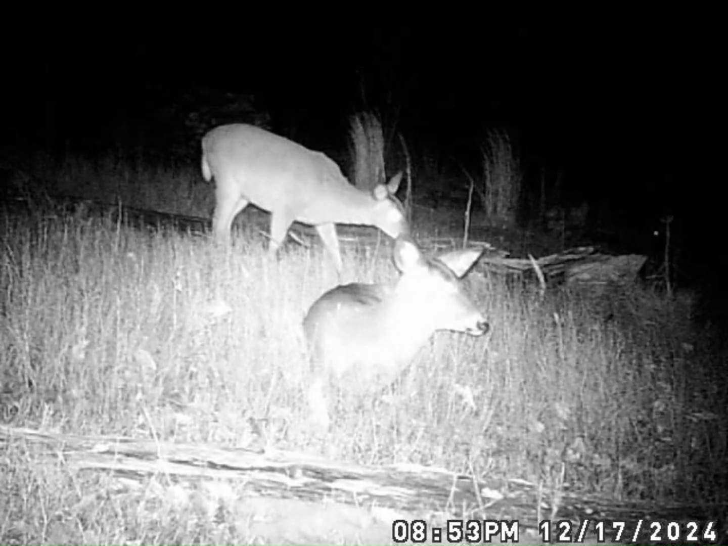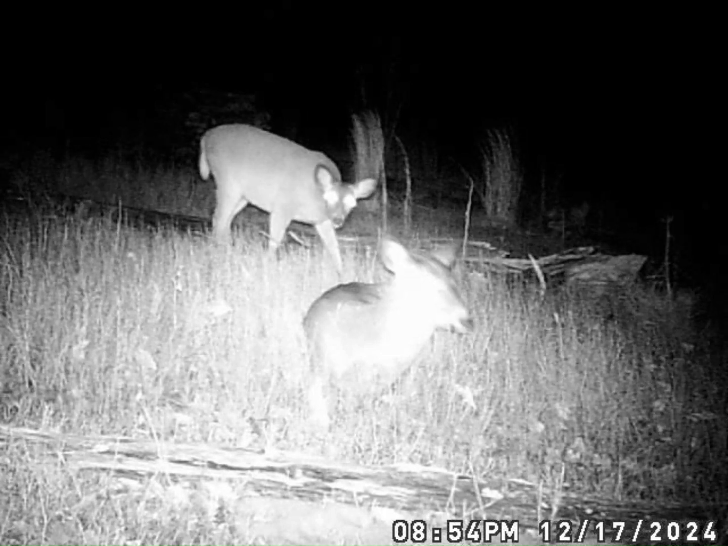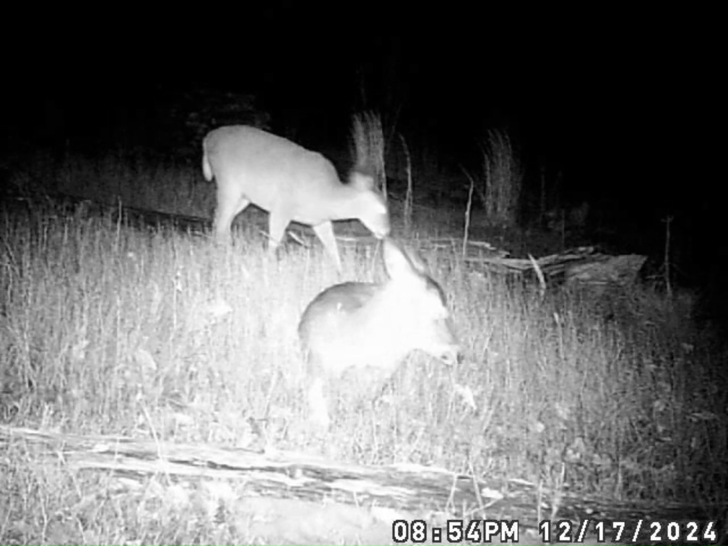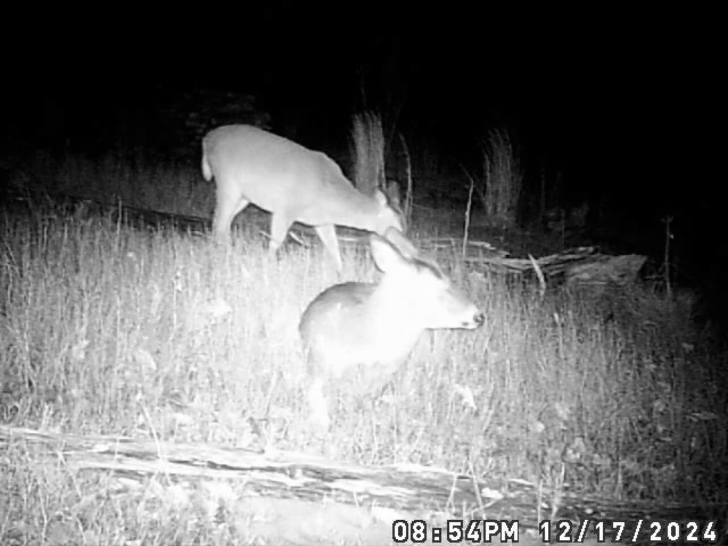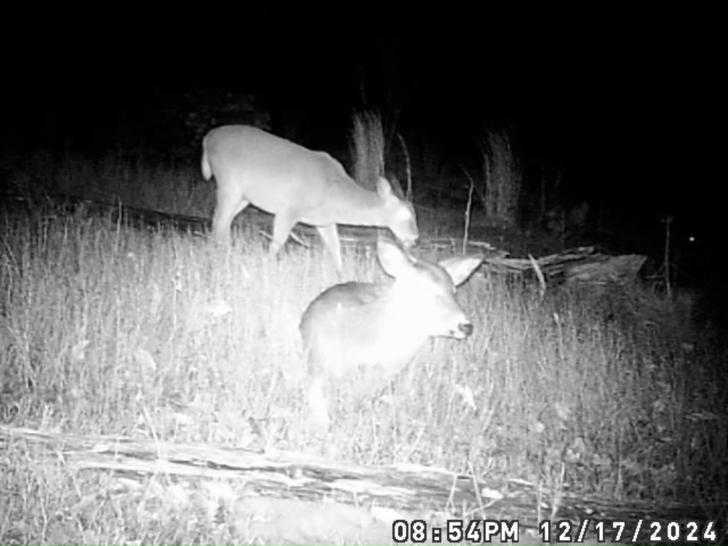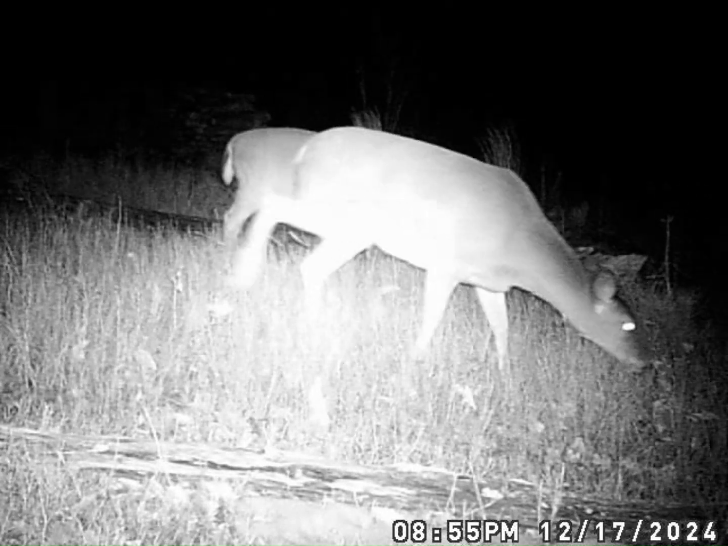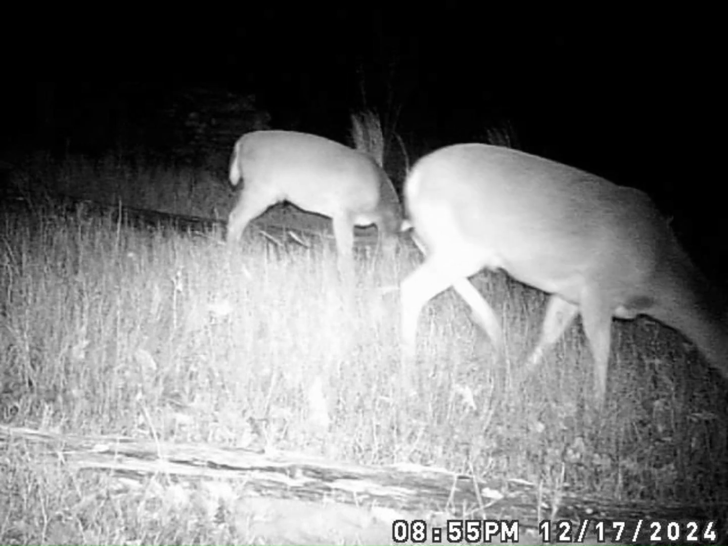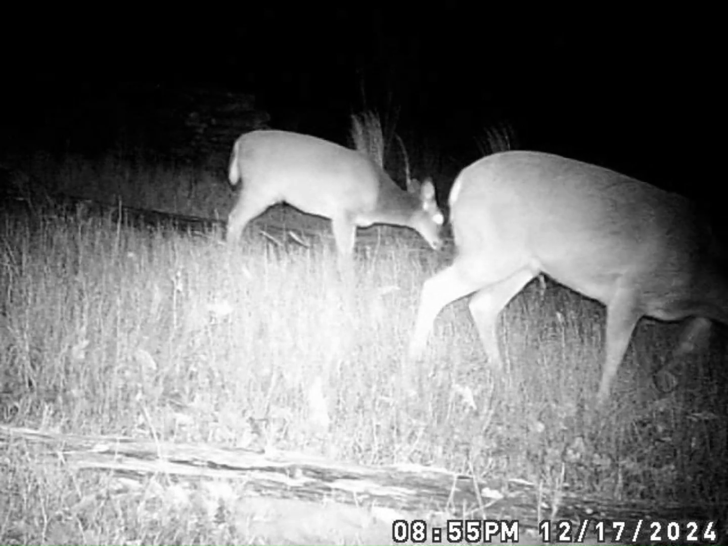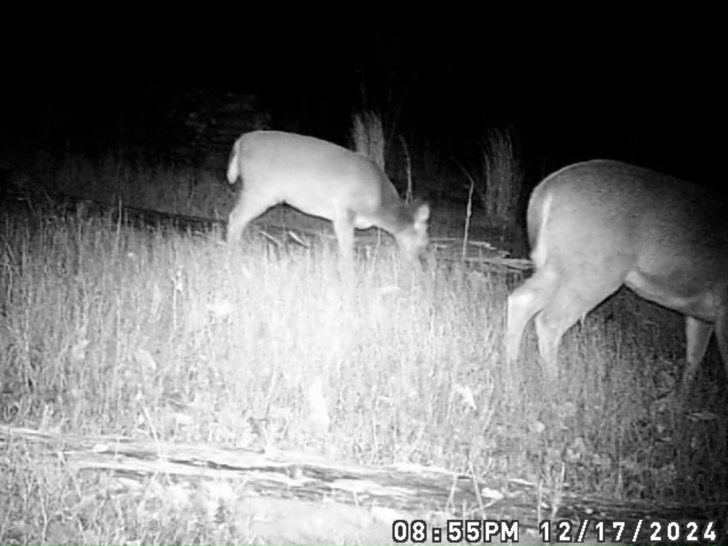And I ain't sure whether that's Mama and a little one where Mama's laid down, or whether that's just 2 does. And then there's another one in the background you can see the eye shine from feeding. And then Mama got up and started moving around again, with a yearling I feel they're feeding behind her.